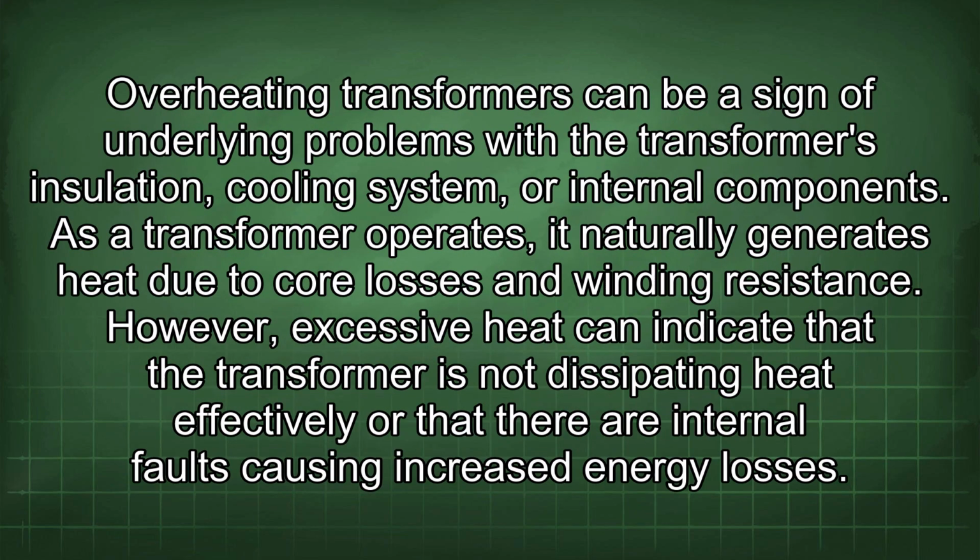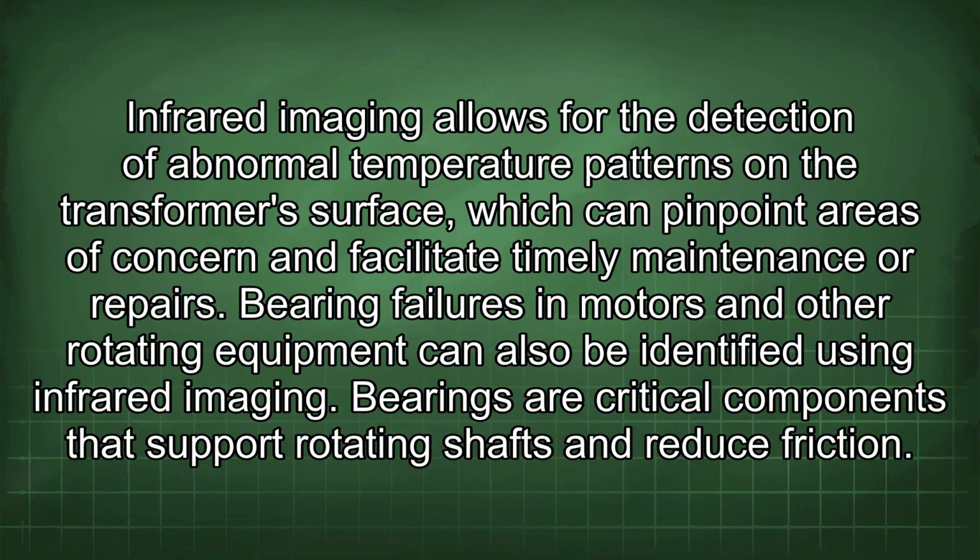Overheating transformers can be a sign of underlying problems with the transformer's insulation, cooling system, or internal components. As a transformer operates, it naturally generates heat due to core losses and winding resistance. However, excessive heat can indicate that the transformer is not dissipating heat effectively or that there are internal faults causing increased energy losses. Infrared imaging allows for the detection of abnormal temperature patterns on the transformer's surface, which can pinpoint areas of concern and facilitate timely maintenance or repairs.